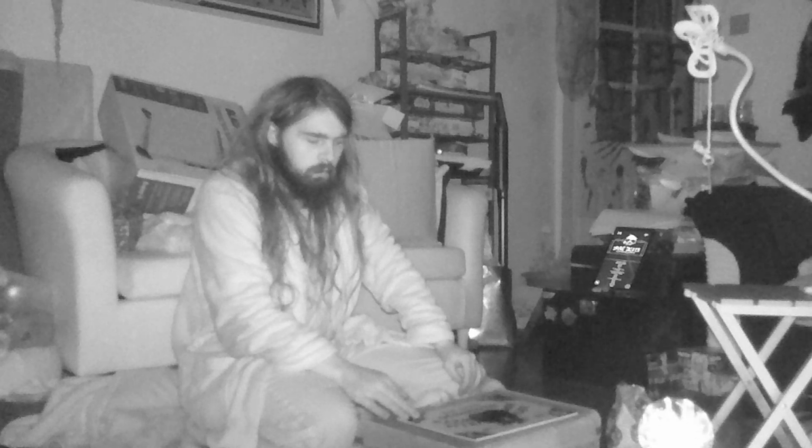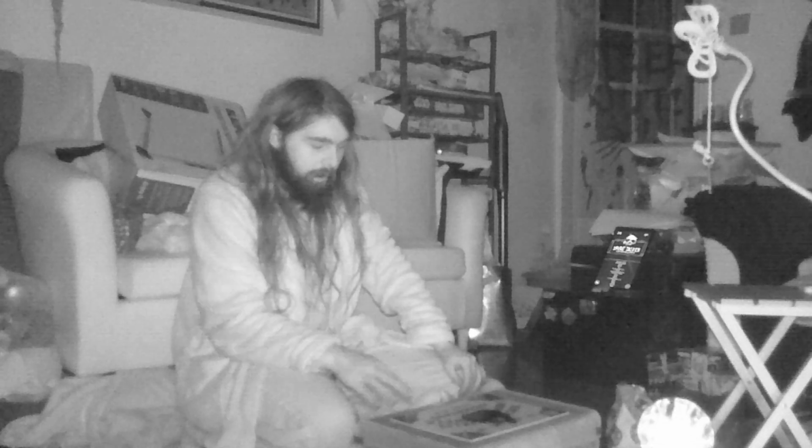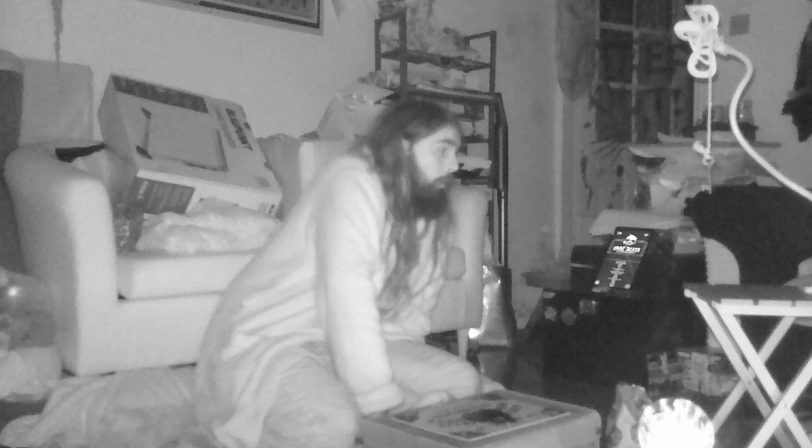I'm assuming that noise was outside. I heard like a whoop, kind of like the back of a van being lifted. I'm assuming it's outside, but I don't know, because it also sounds like something dragging along the floor. That was a creak from right up there, from opposite me.